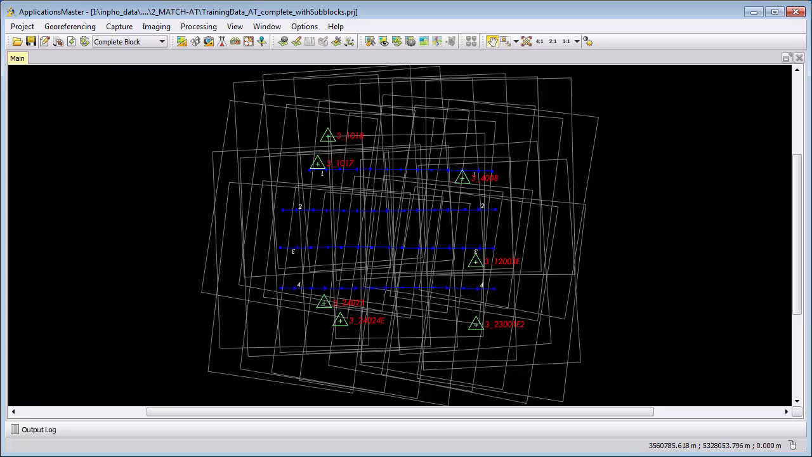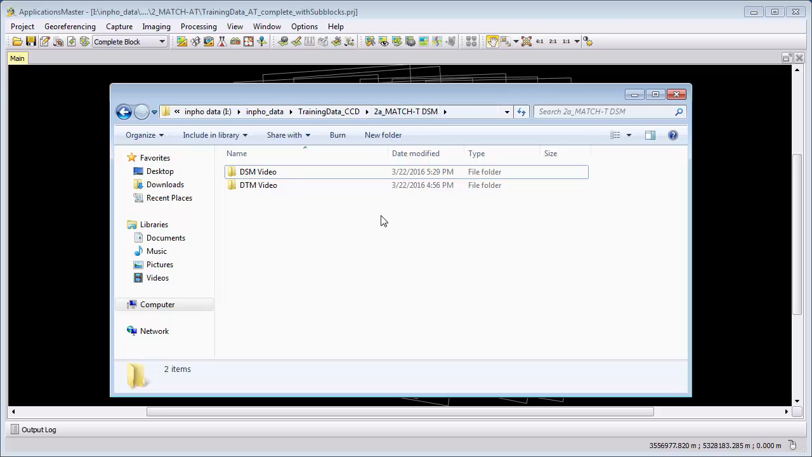In a previous video we calculated with matcht DSM a DTM and a DSM, and both of these two products that we calculated generated a point cloud. Let's just shortly take a look how they looked like. So here are the two results from the previous video.